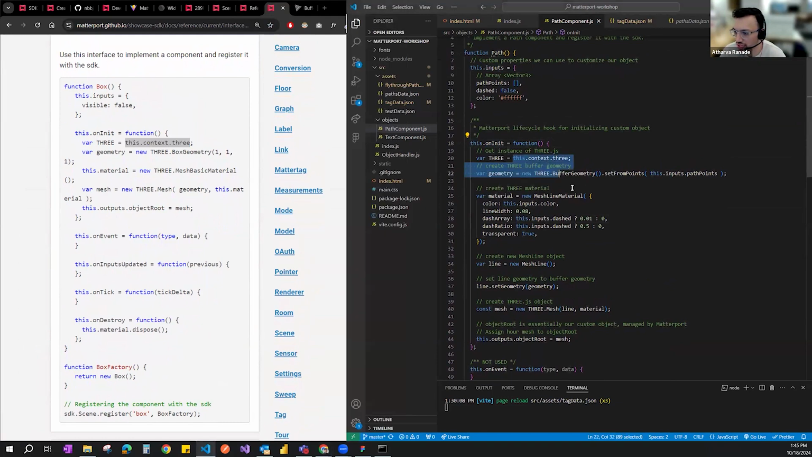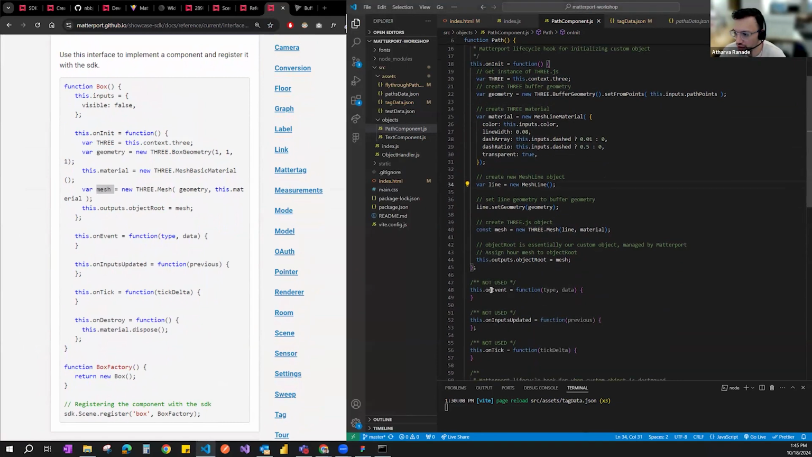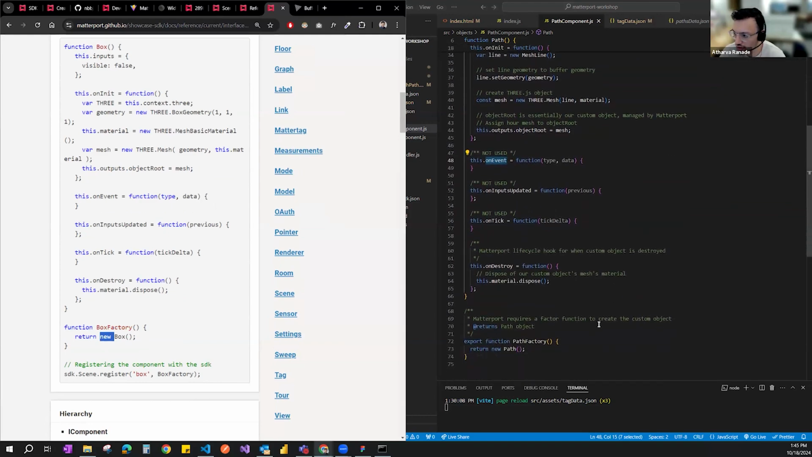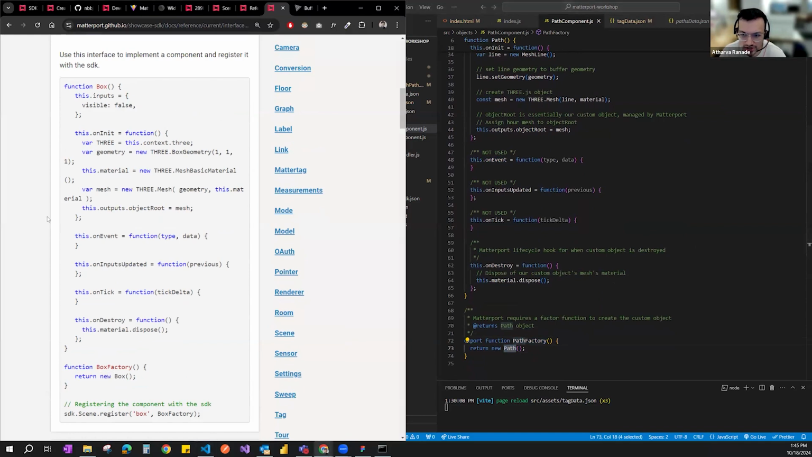So we're basically using that and setting up material, setting up geometry, setting up mesh, and then on event destroy. And then at the end, you'll see box factory, return new box. That's what we're doing here, except we're doing path factory, return new path. So this is the base template that you would use to set up any Three.js object that you want in the space.